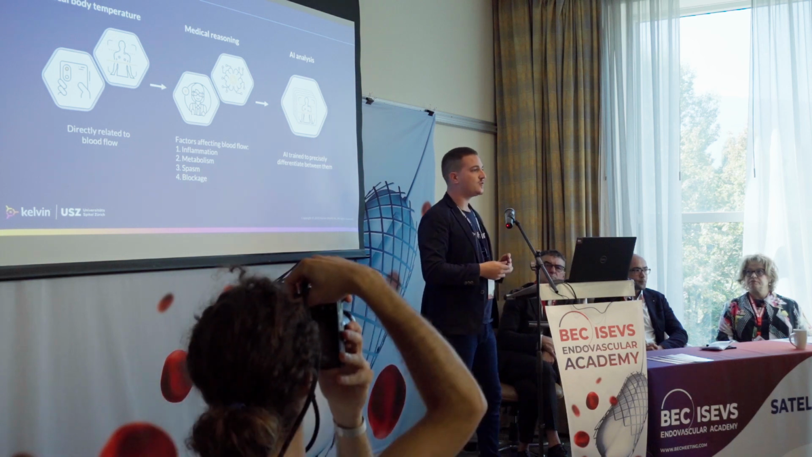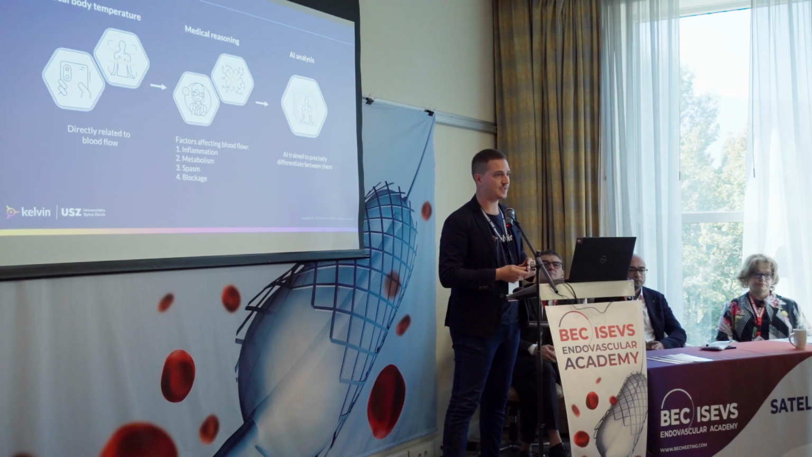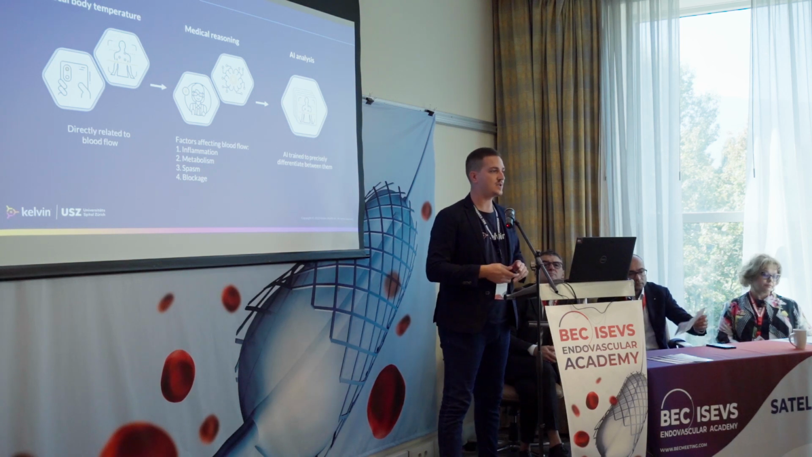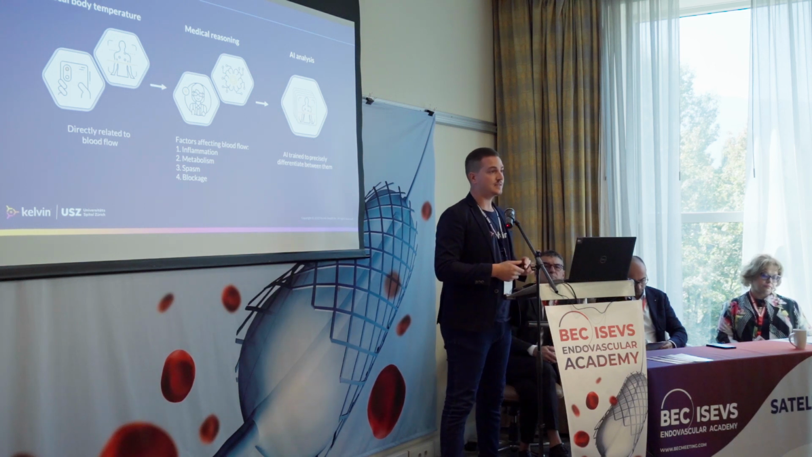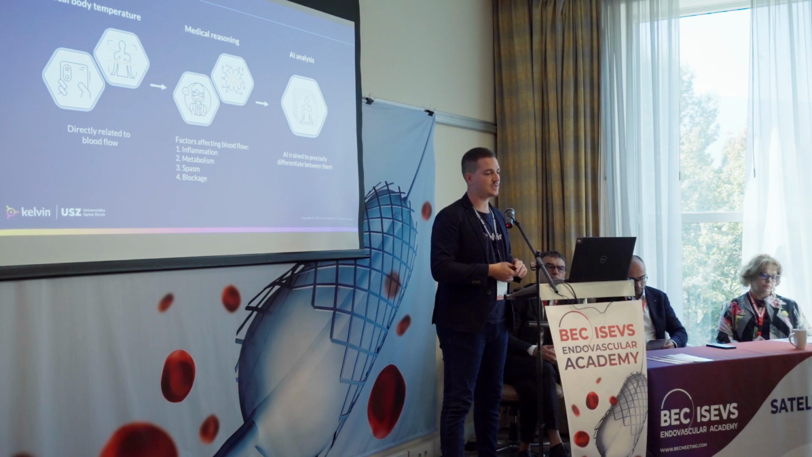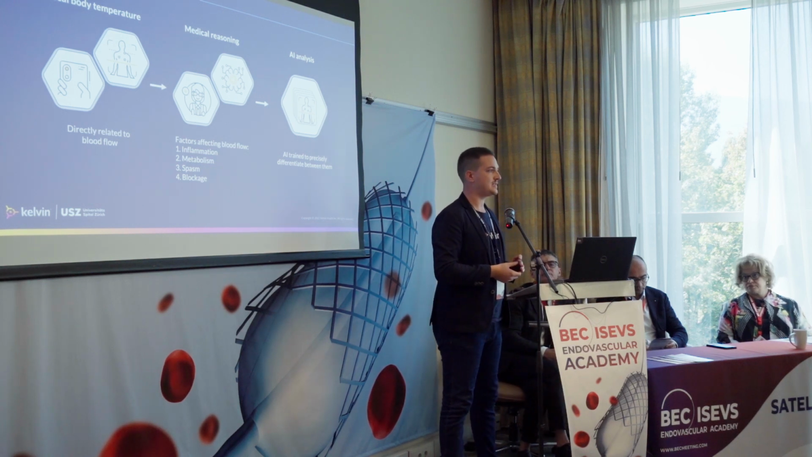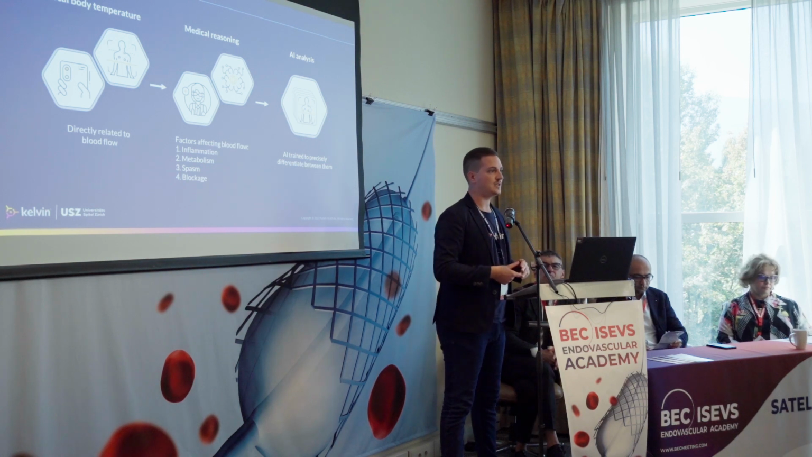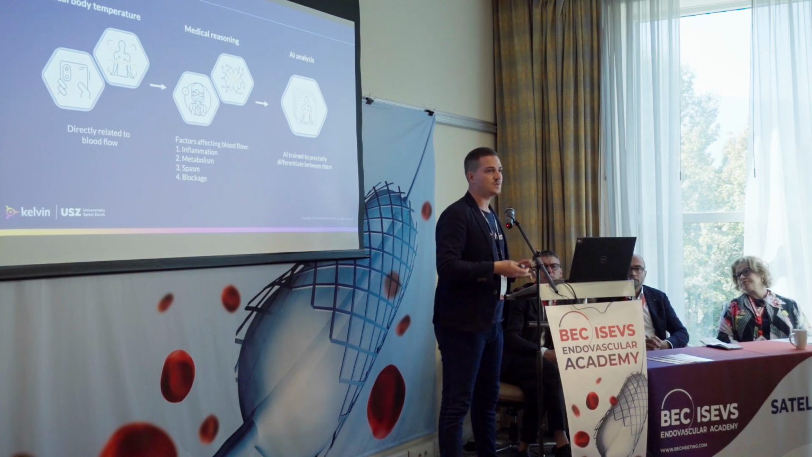The first one is inflammation from viral infections, where local body temperature is increased. The second one is metabolism, where we have a very local increase of blood flow, oxygen, and thus temperature. The third and the fourth, spasm and blockage, are related to lower amounts of blood flow in local regions, and especially the fourth one is directly correlated to PAD and CLI, which essentially means that there is some kind of blockage or stenosis within this local region.